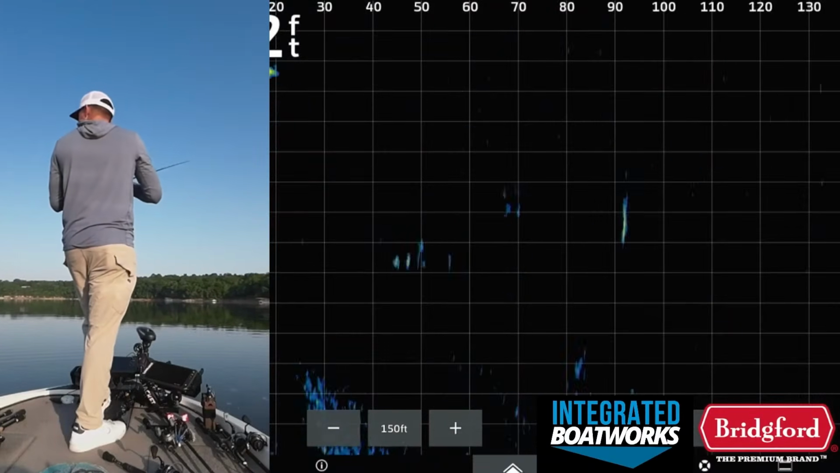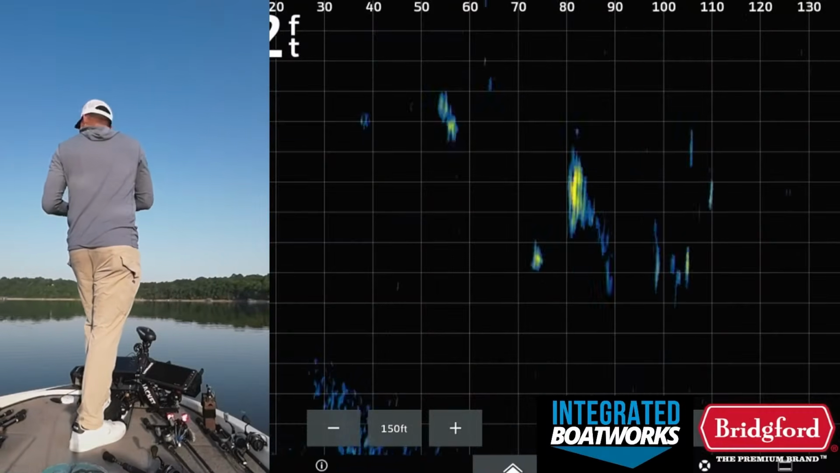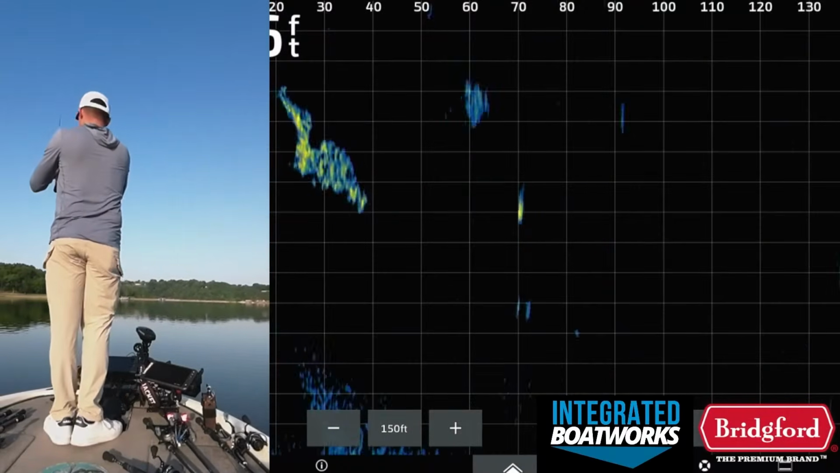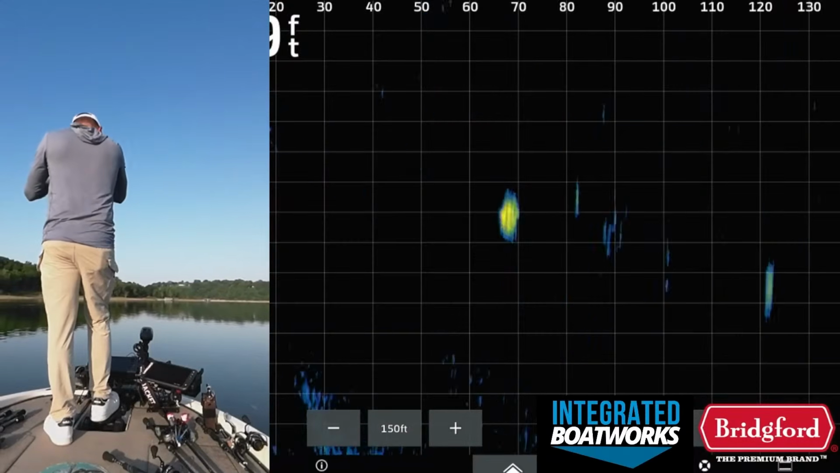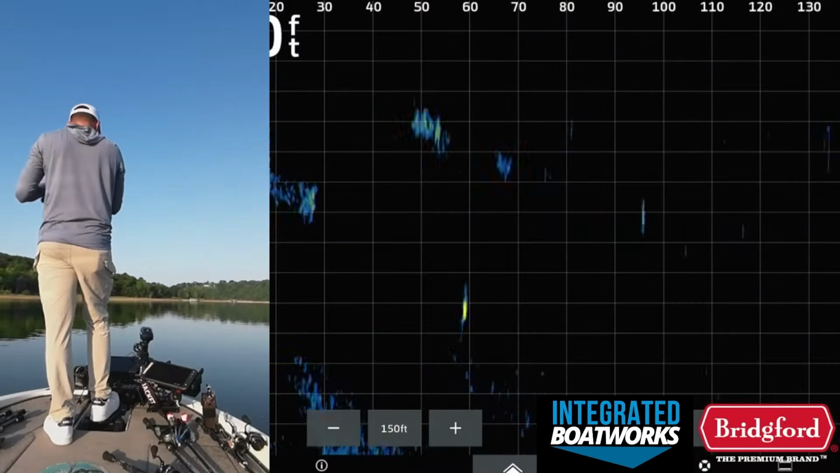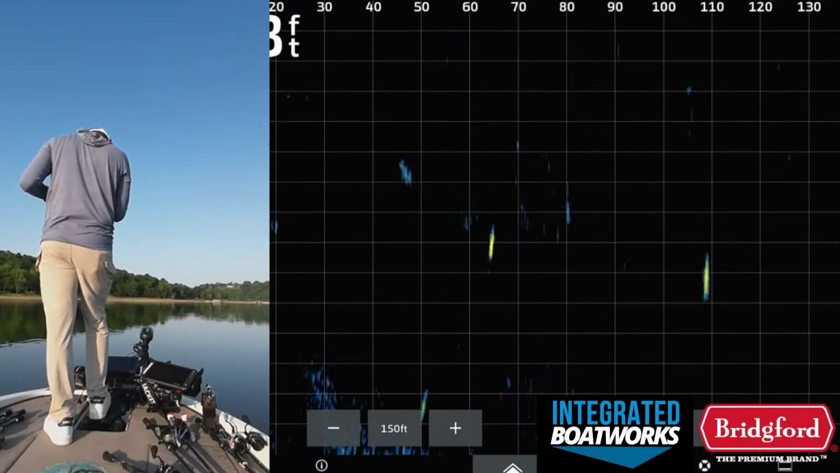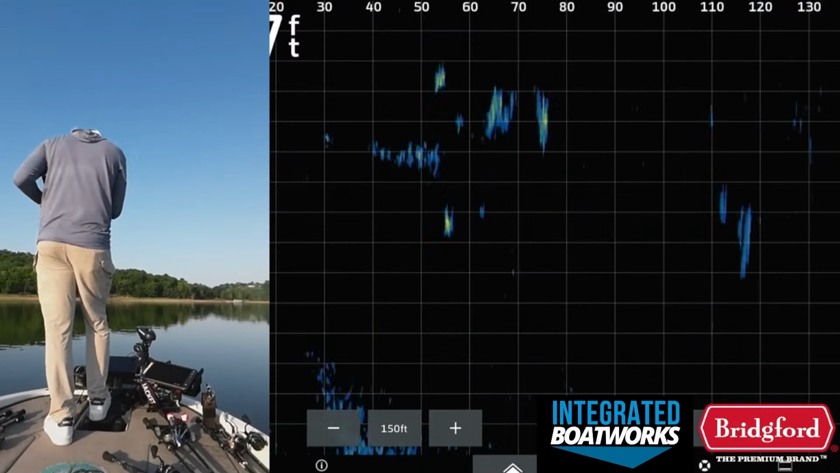Oh my gosh, they're over there too. I'm never gonna be able to stop, guys. This is too addicting. There's just fish blowing up in every direction. Look at them all. On the Livescope, they're just going crazy.